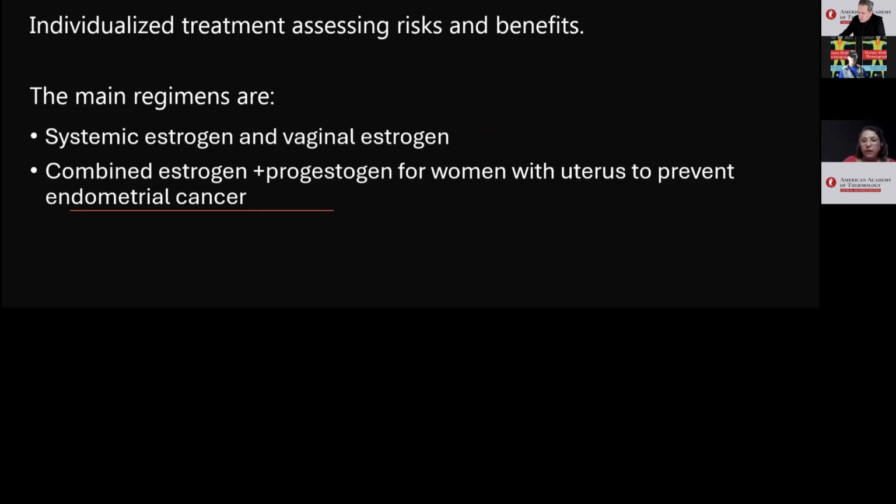Hormone therapy, when indicated, we need to use following guidelines and use drugs endorsed by the main national and international societies, with individualized treatment, assessing risks so that the benefits are safe.